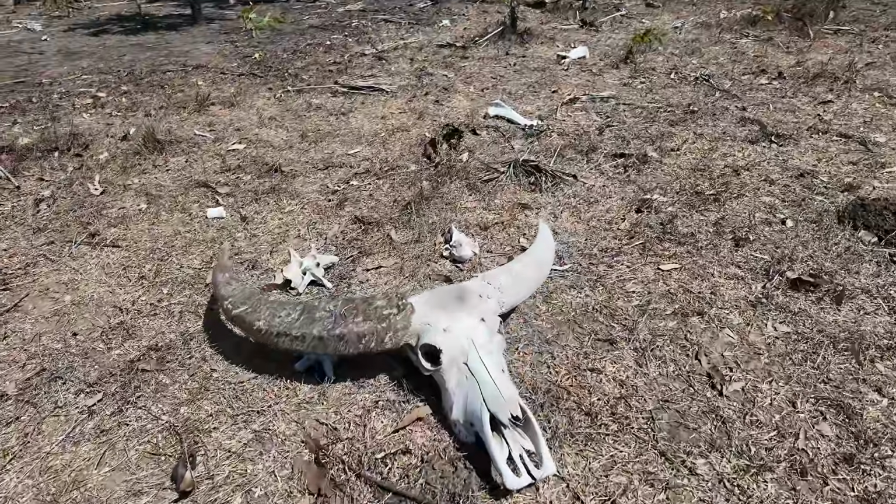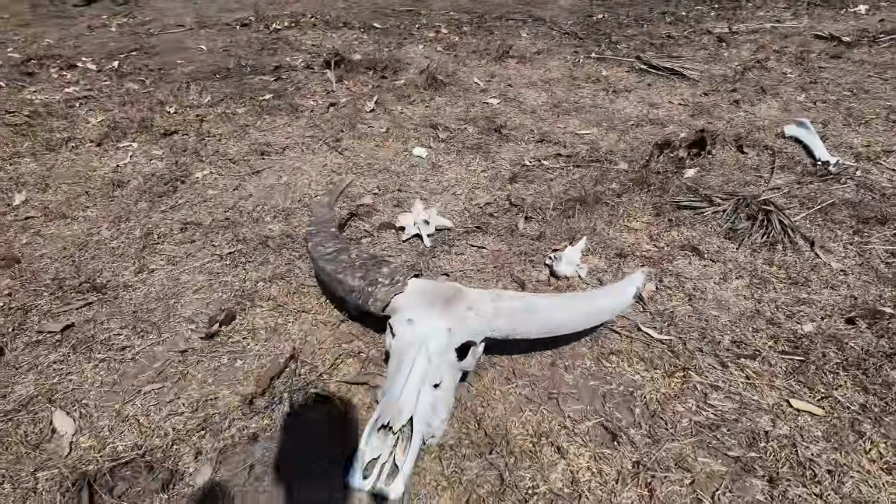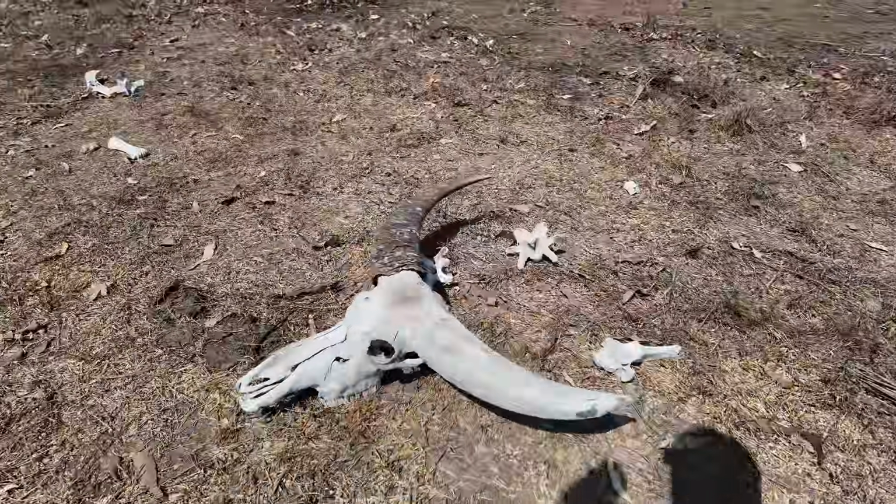That's a pretty cool find. The old deadhead. Put something on that and get a photo.